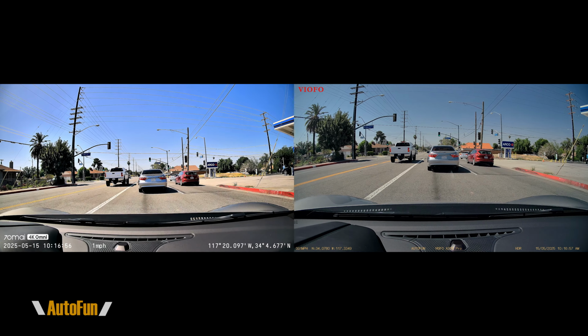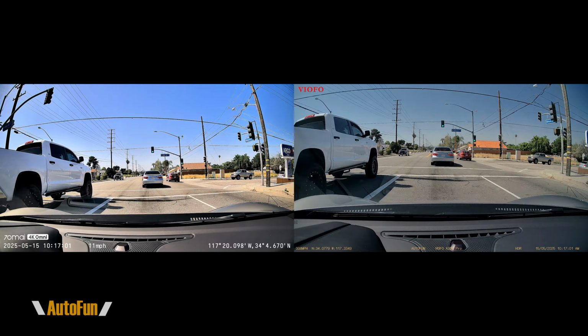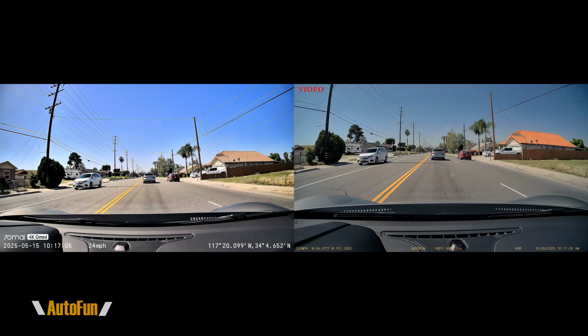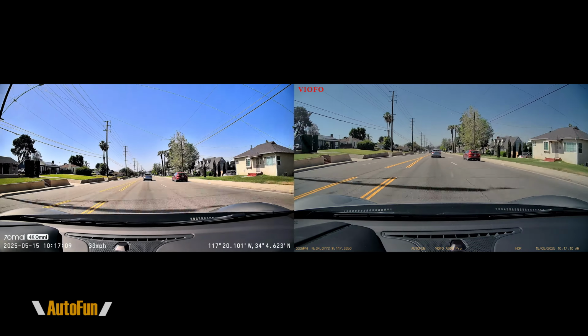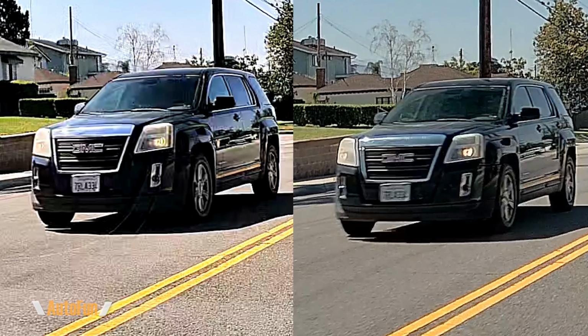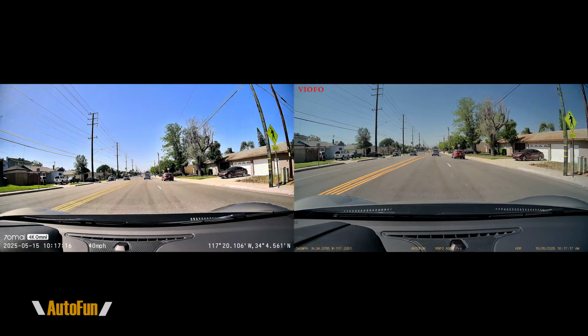And here's the side-by-side comparison of daytime, where I'm looking at color reproduction, but also the ability to capture license plates. Basically, can we freeze a fast-moving object that's passing by? That is something that is very difficult for dashcams today to accomplish. And you can see on here that when I stop the video, they're very close. 70mai maybe has a little bit of an edge, but they're so close. I'm gonna have to say that this is a tie between both the Omni and the Viofo.